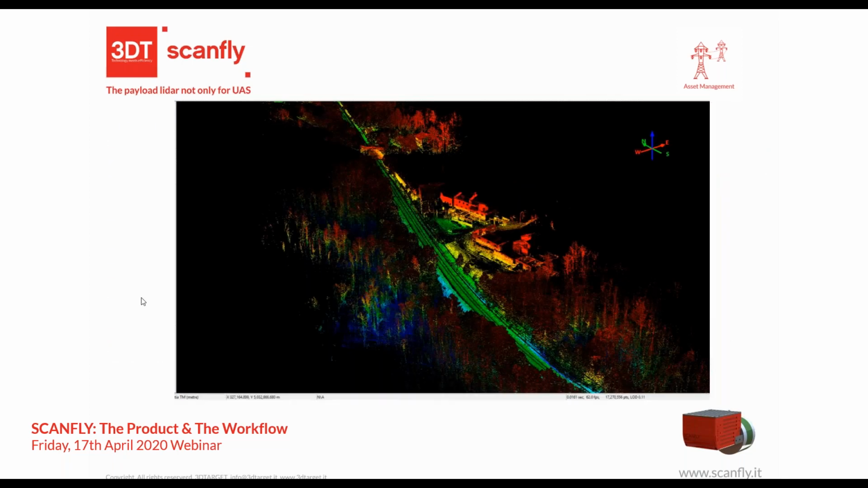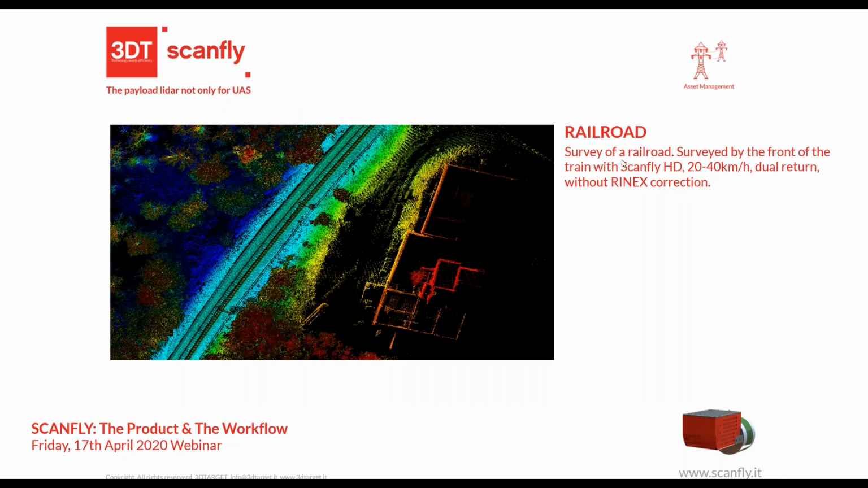An example of a survey made on a railroad with the HD scanner, 2014 kilometer towards